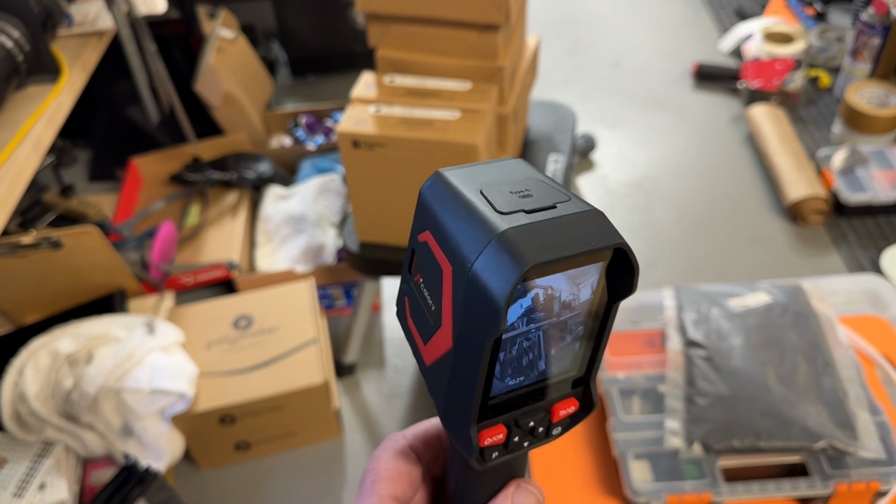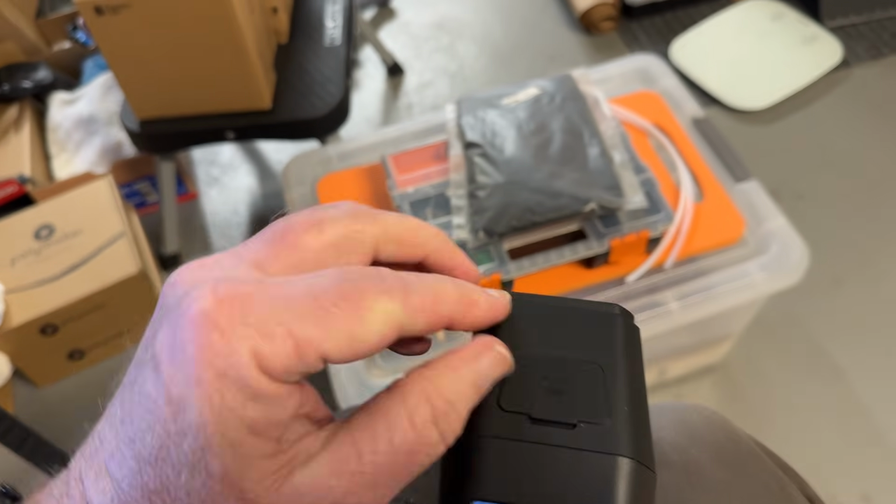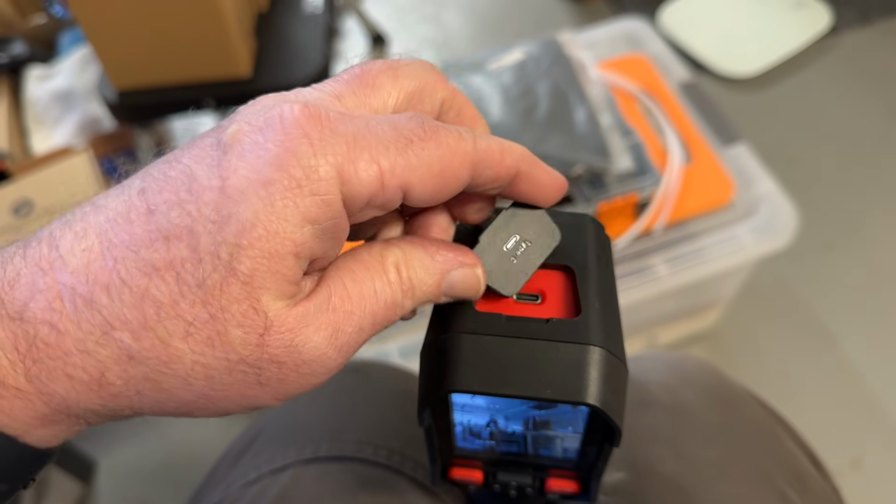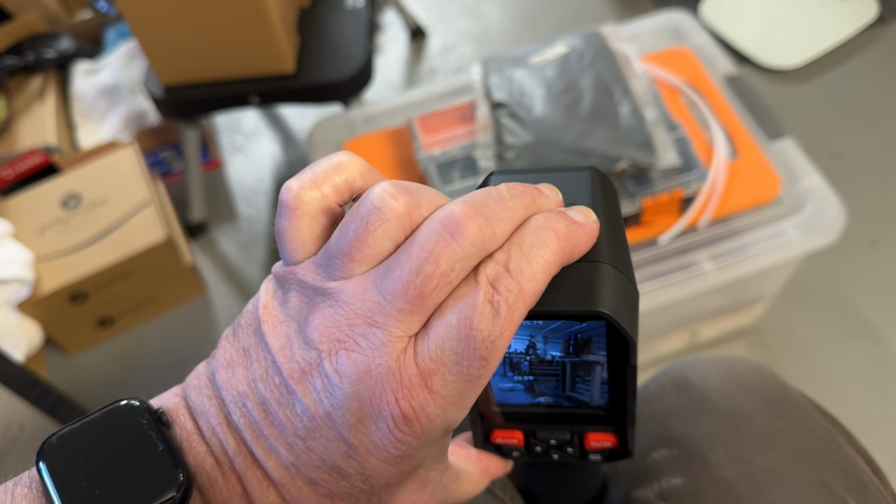It's got storage built into it. It charges right up here in the top. It has a USB-C where you can not only charge it, but where you can also download the data from there, so your videos and things that you record right there in the USB-C.